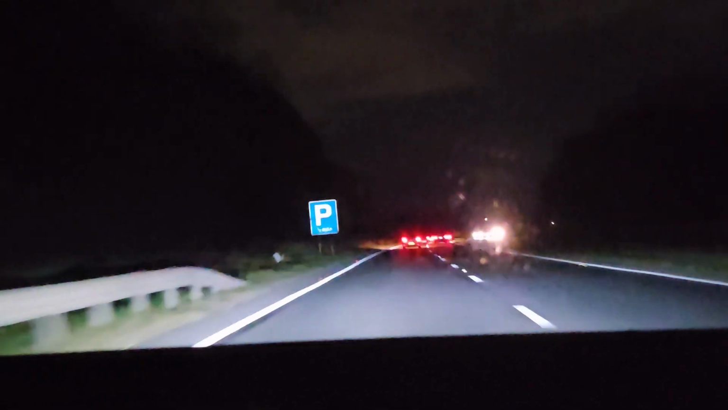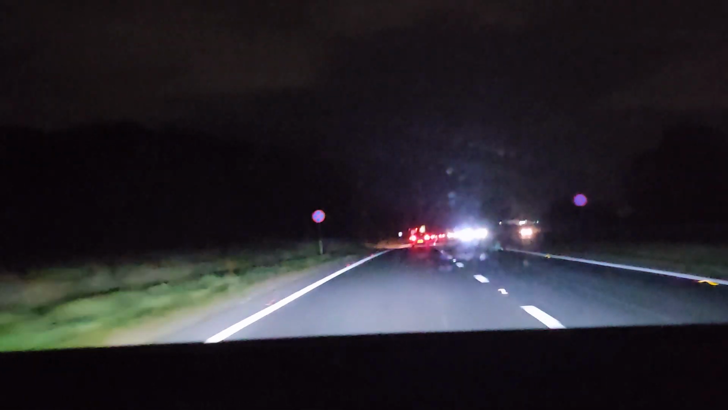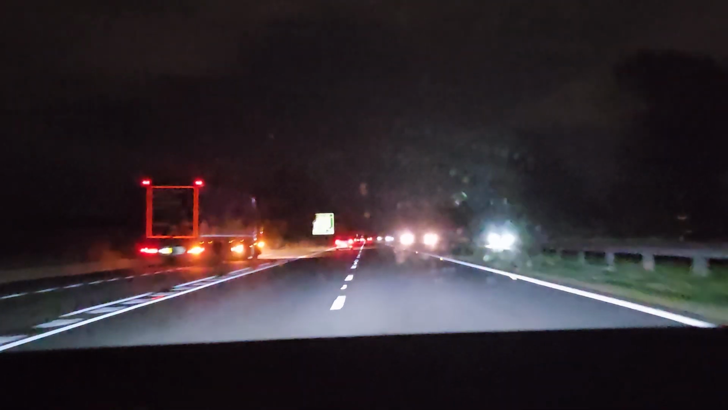So I've got that coming at the minute, and I'll be looking forward to seeing how fast it can charge my units up, because I am kinda pulling away from solar, although I will use it obviously, but the battery is the best way.